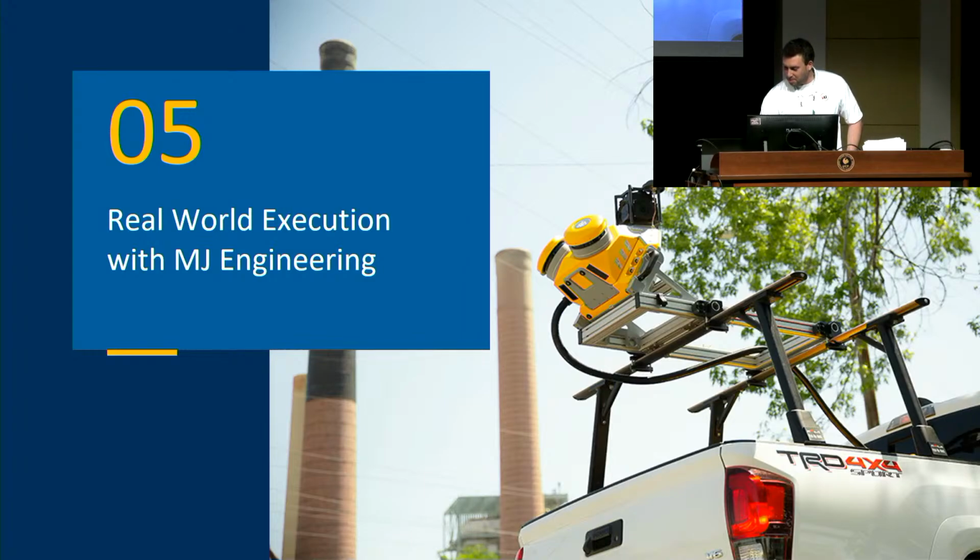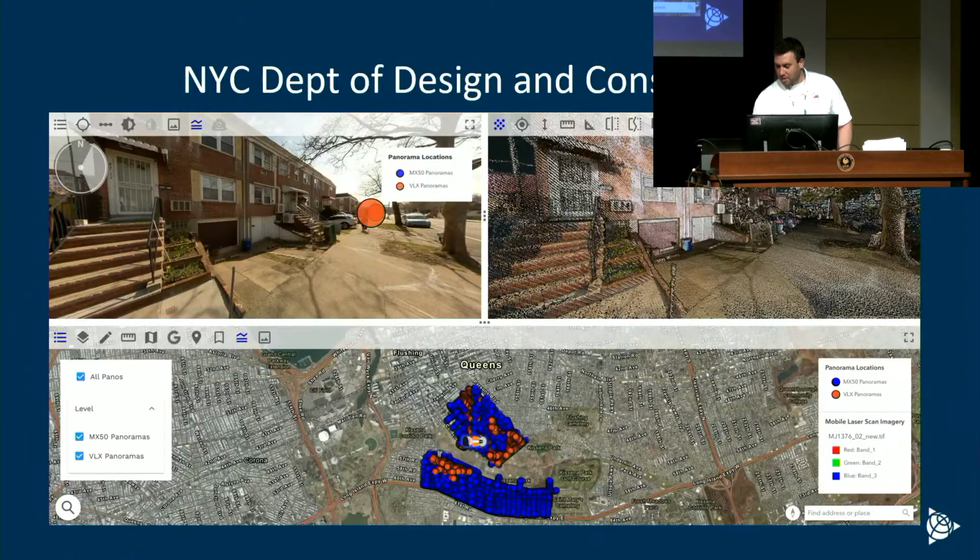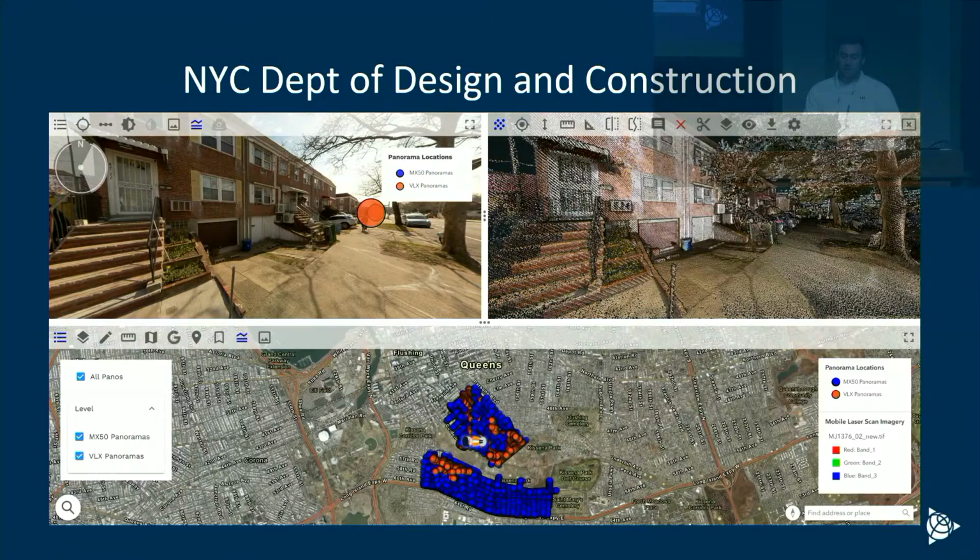Just going to talk a little bit about a few projects that we've worked on that integrate the MX90 and TopoDOT, and really try to highlight a few of the challenges that we faced during the collection and processing of the data.